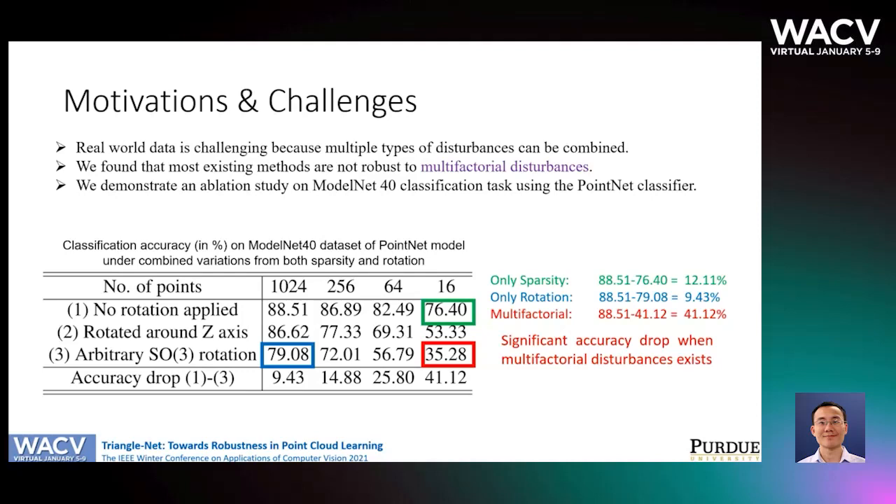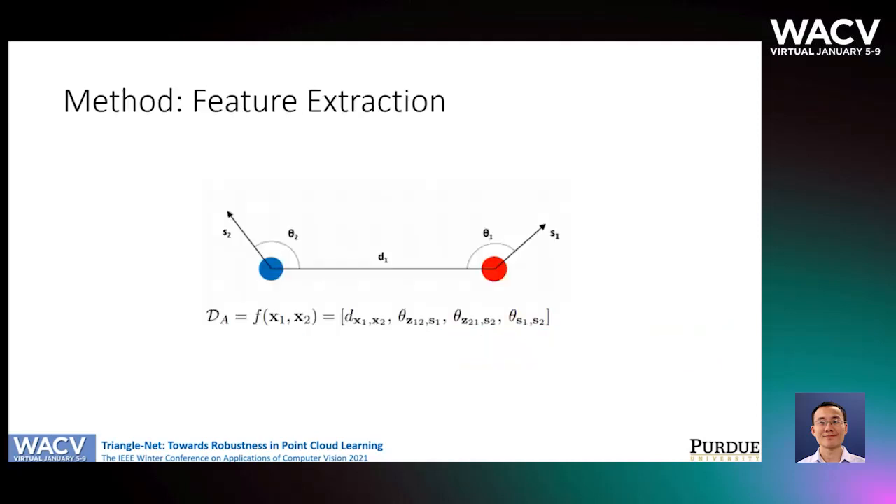The result shows that PointNet has good resiliency towards the sparsity or the rotation, but only when it appears alone, as implied in the green and blue annotations. However, the accuracy drops significantly when the sparsity and the rotation are combined, as implied in the red annotations. We introduce our method as follows.